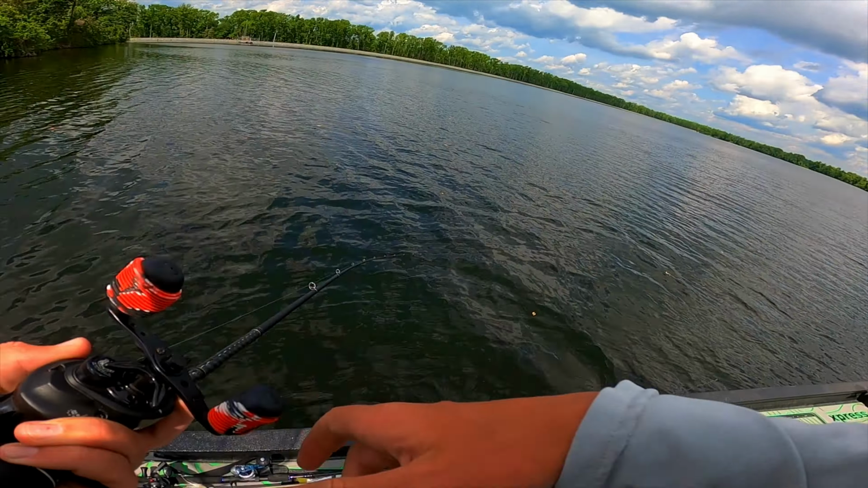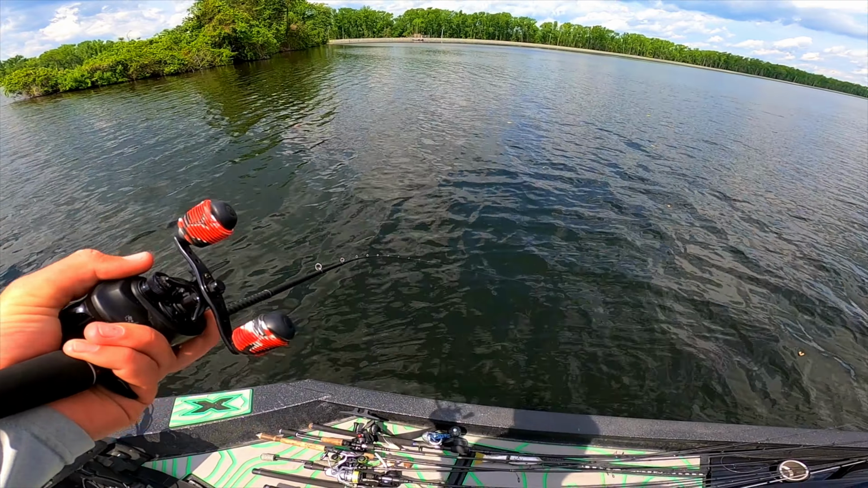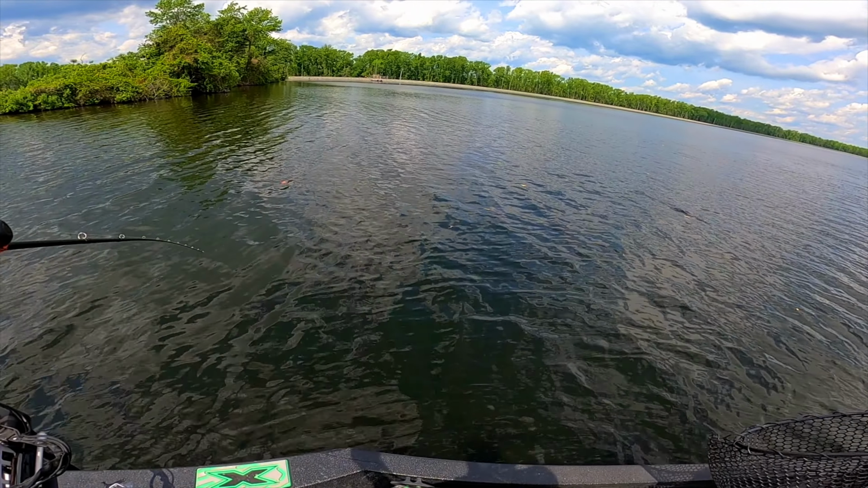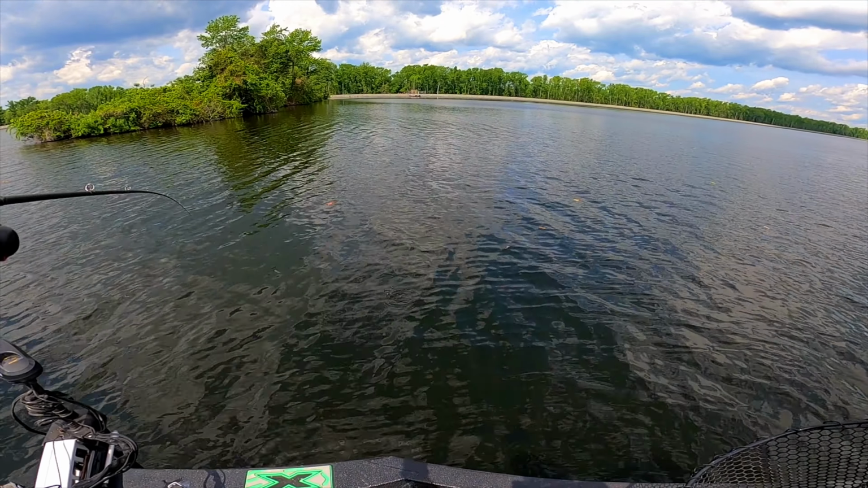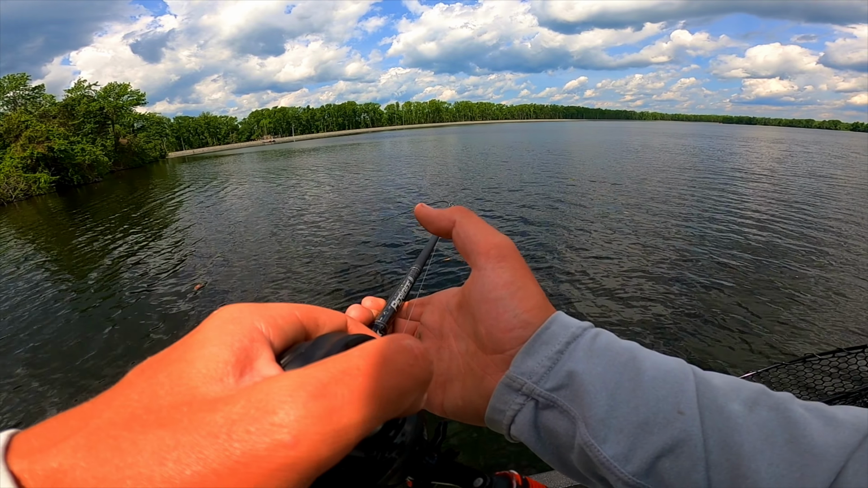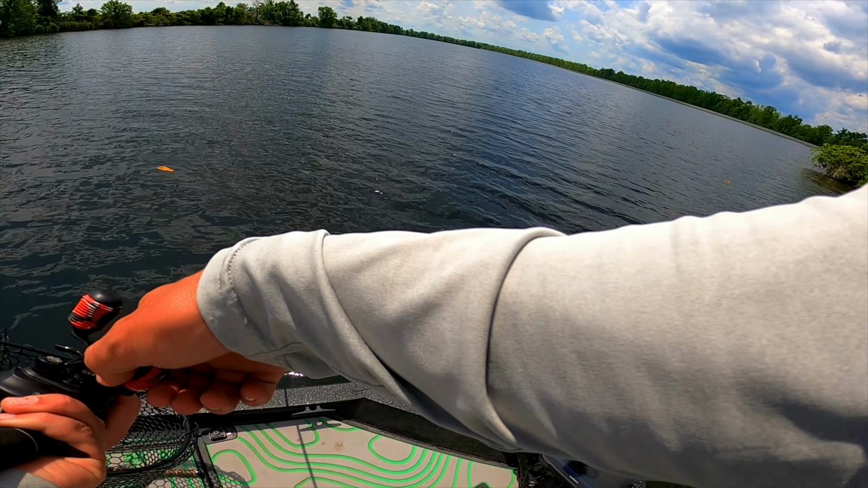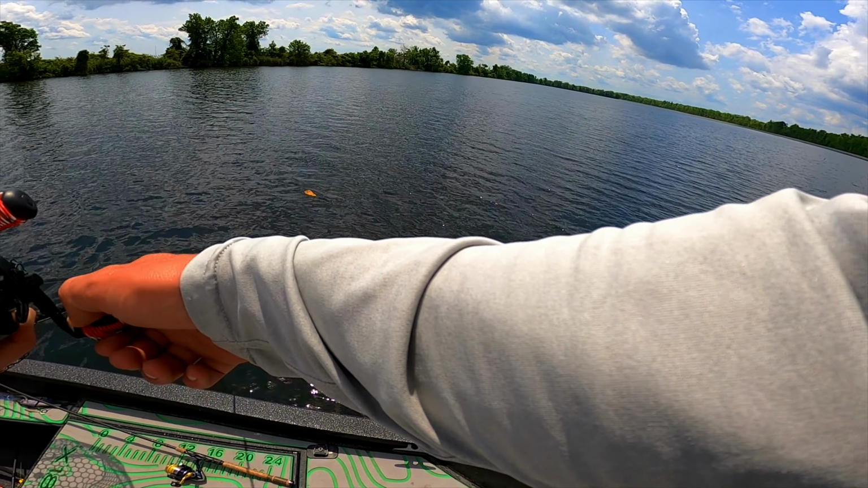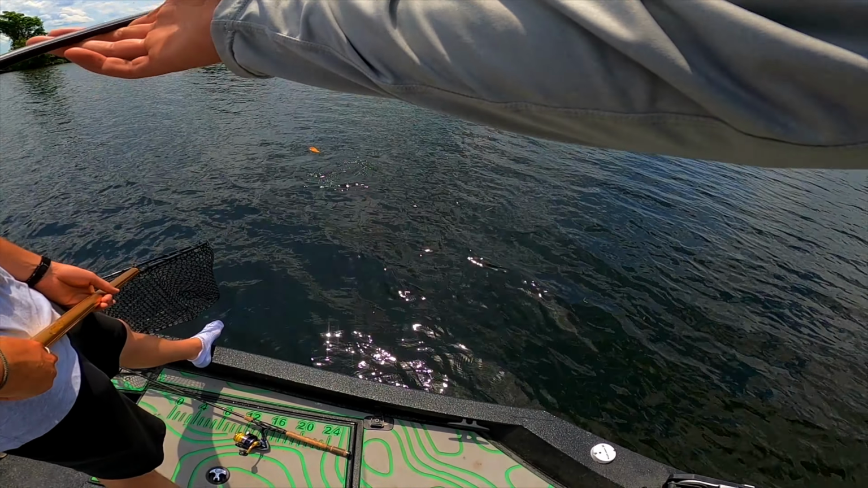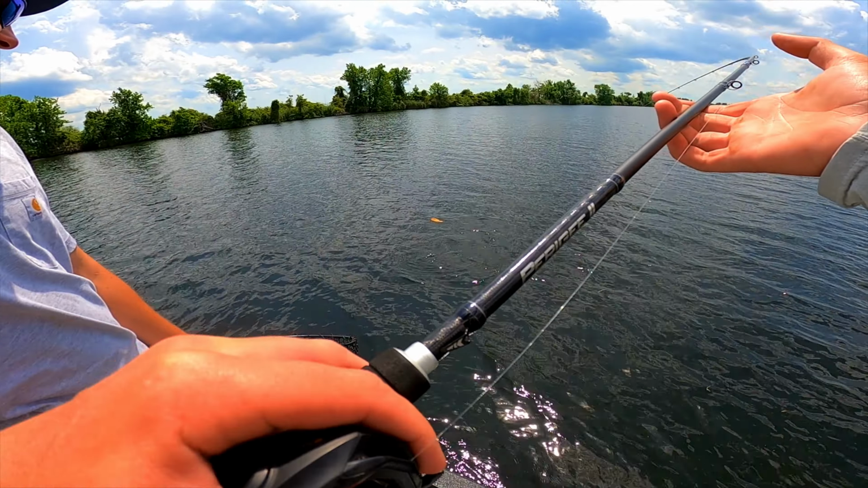All right, y'all, we got a gar. I saw him on the Livescope and wasn't expecting him to eat it. Wasn't sure if it was a bass or a gar, but it's definitely a big one. In the mouth, dude, in the corner too. Corner of the mouth. That's why he's staying on. I've hooked a couple of them before, but this one seems to be sticking on. Oh man. This is crazy.